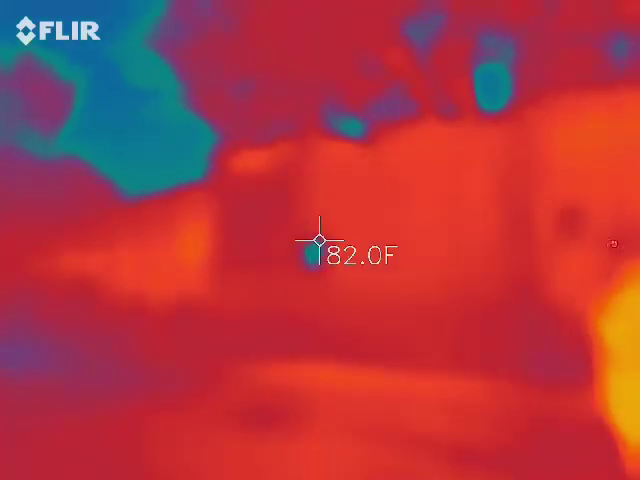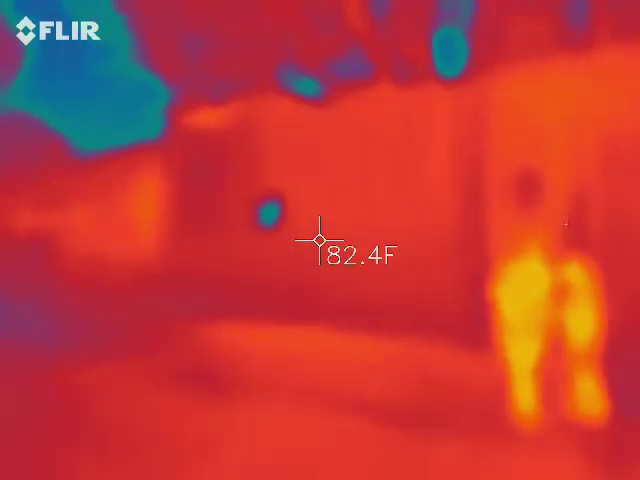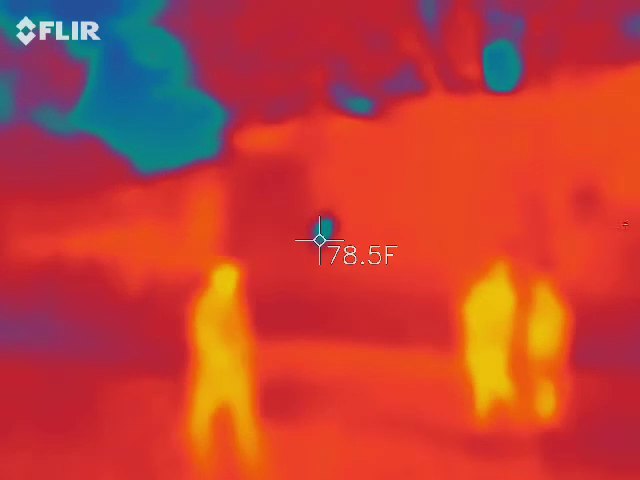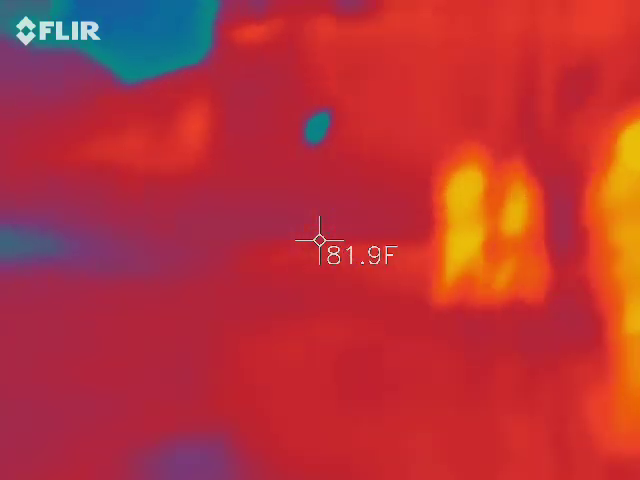All right, so I got a spot right there on that barn, but I don't know what it is. See it right there? Yep, that's the other metal. Okay. So the different metals are different temperatures. Correct. Okay. You got it.